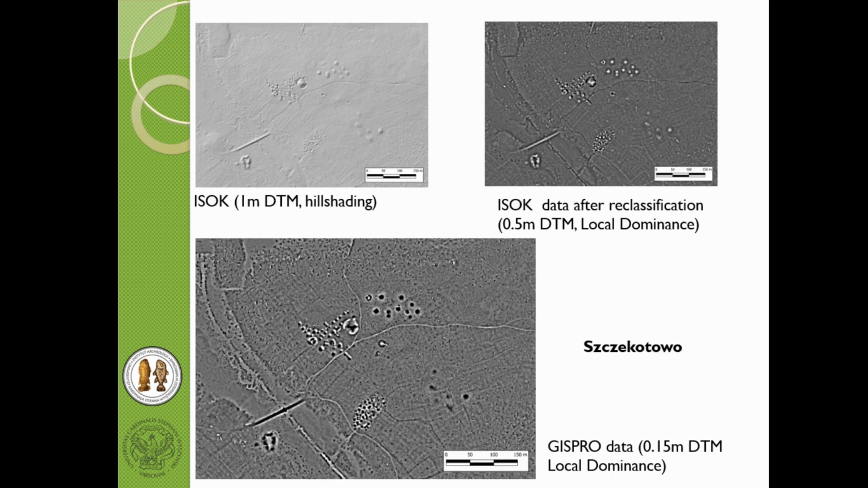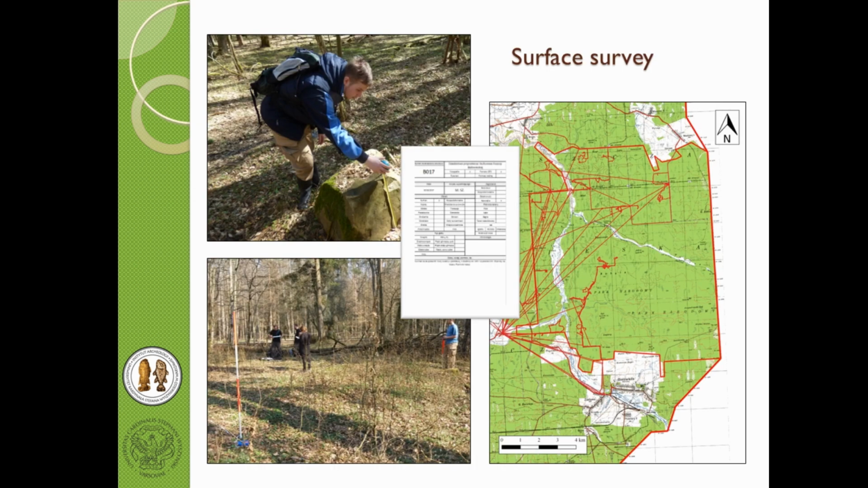And here you have other examples of the features. I will describe them in more detail in the next slides. It's obvious to say that the data taken from the GUGiK was much better. And recently, the ISOK data, these 4 points per square meter, also appeared for the rest of the Polish part of the Białowieża Forest. So we have 100% coverage of LiDAR data for our whole area of interest.